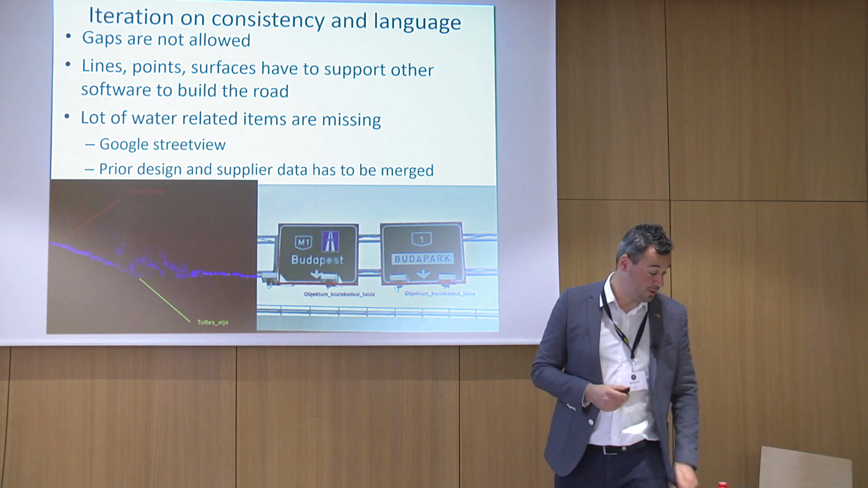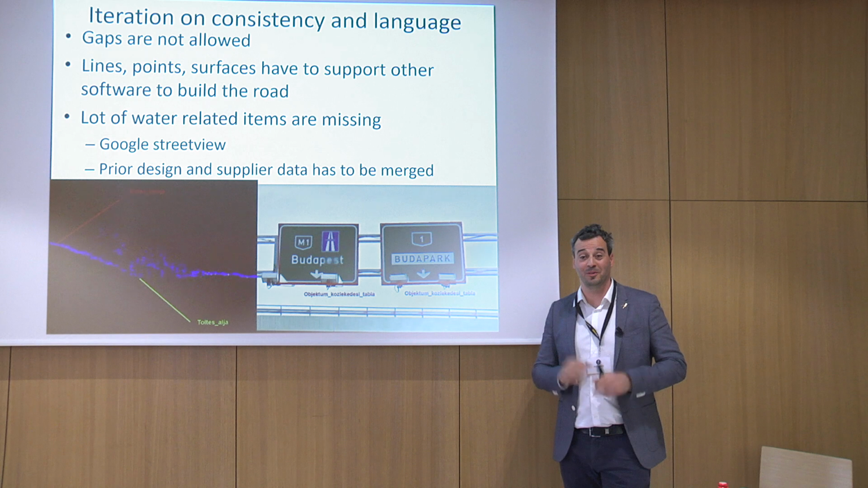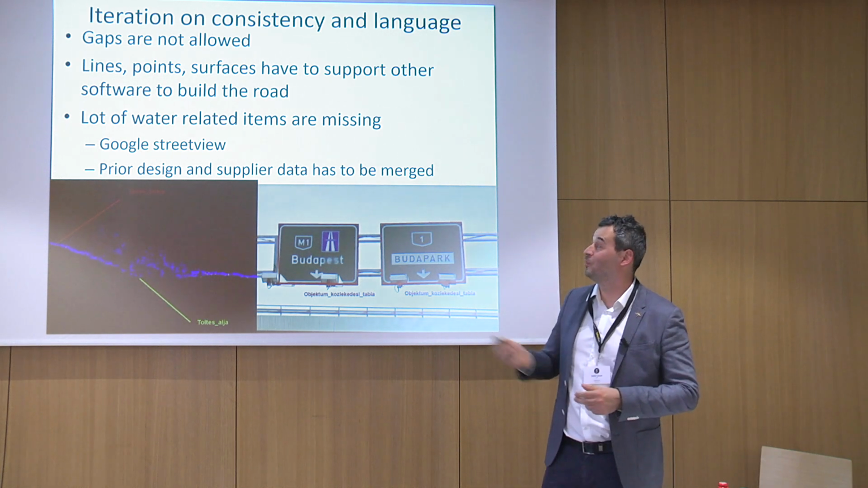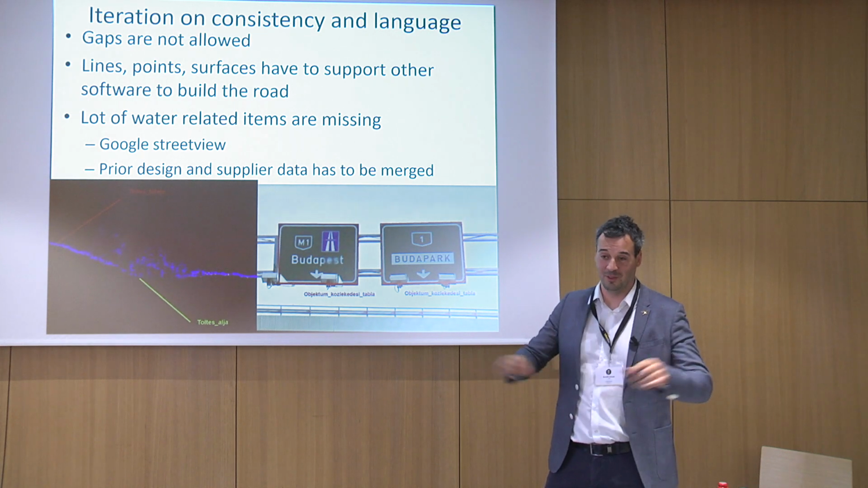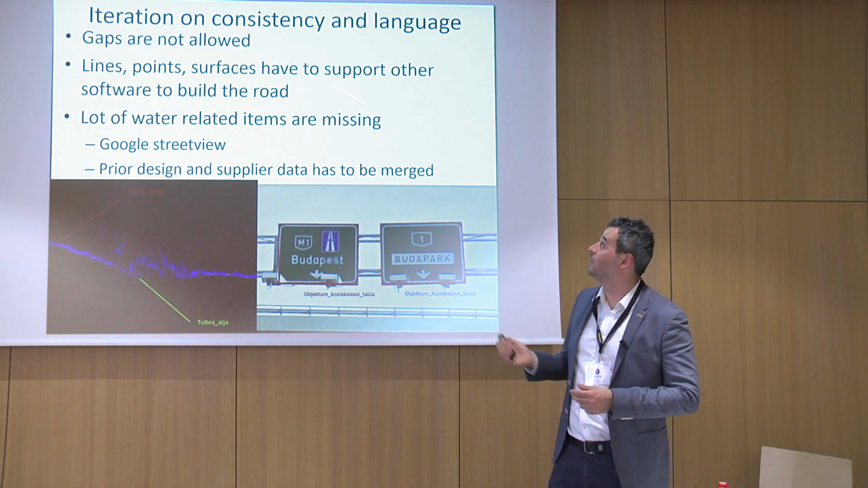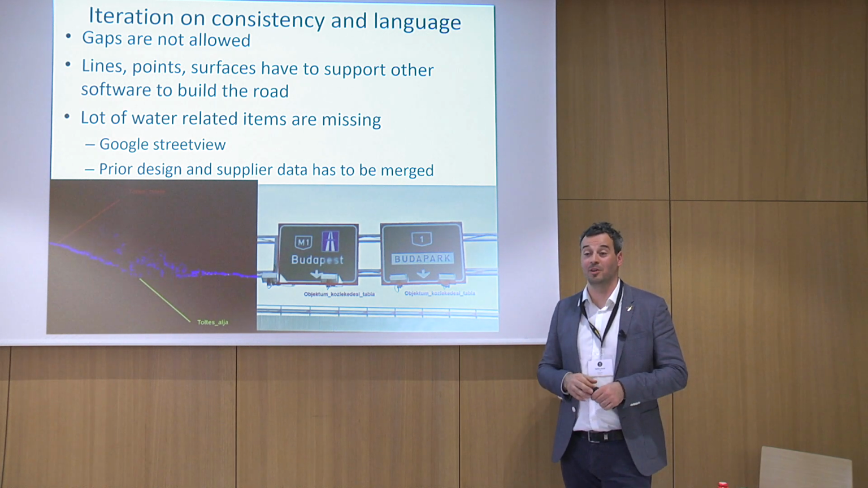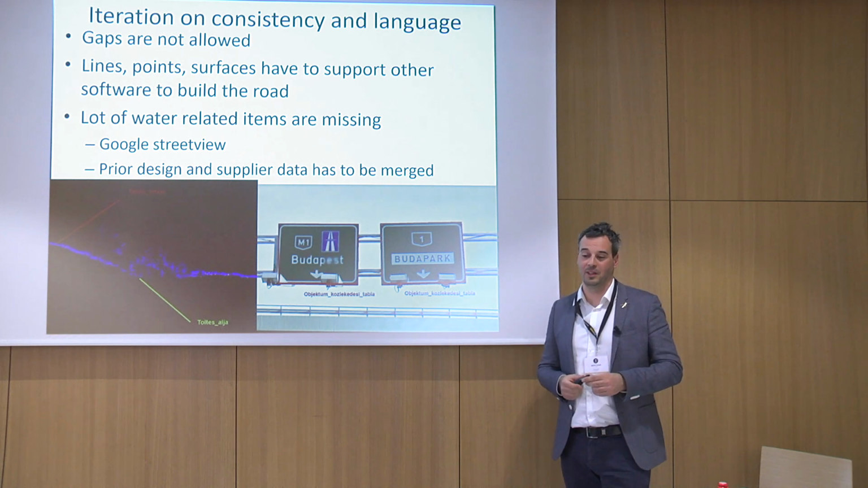What was also important is that we had to learn what is actually fully required for the highway design process. There are no gaps allowed, so we can't have places where we don't know what the LiDAR sees. And of course, we have to comply with the regulations or rules to go to the next step with the highway designers.